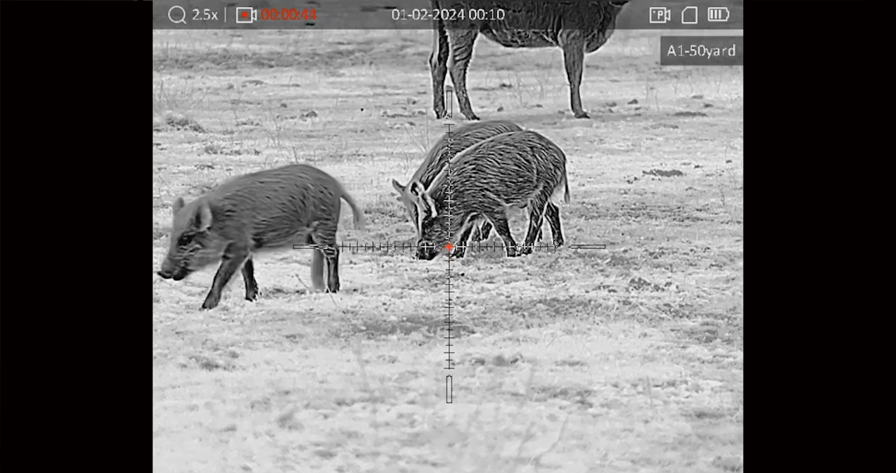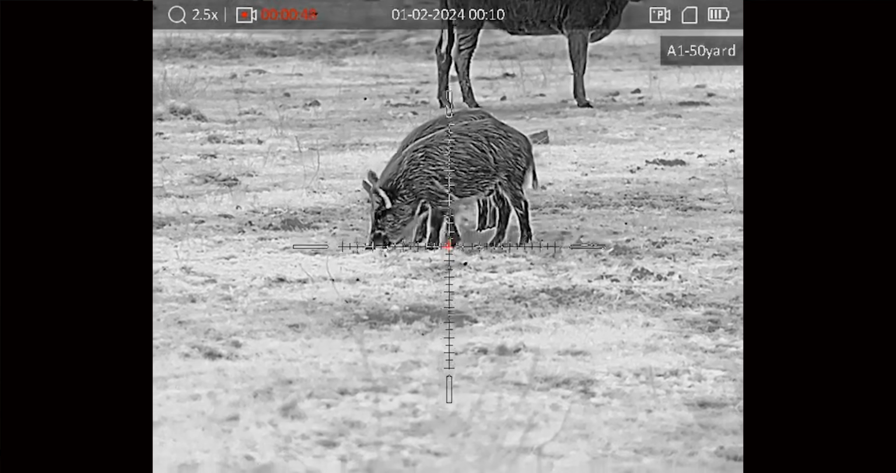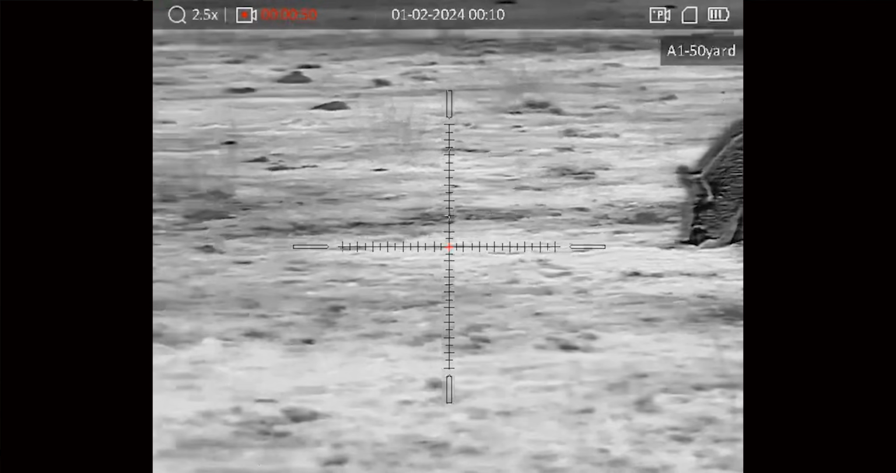If you're familiar with our previous 256 resolution units, we still have a better image quality at sub 35 millikelvin, but they also now have 50 hertz on their refresh rate. So for close to about $1,000, you can pick up a pretty adequate 256 thermal scope that'll probably do a pretty good job at detecting animals out to maybe 100-200 yards, depending on if it's a small animal or a large animal or what you're hunting.